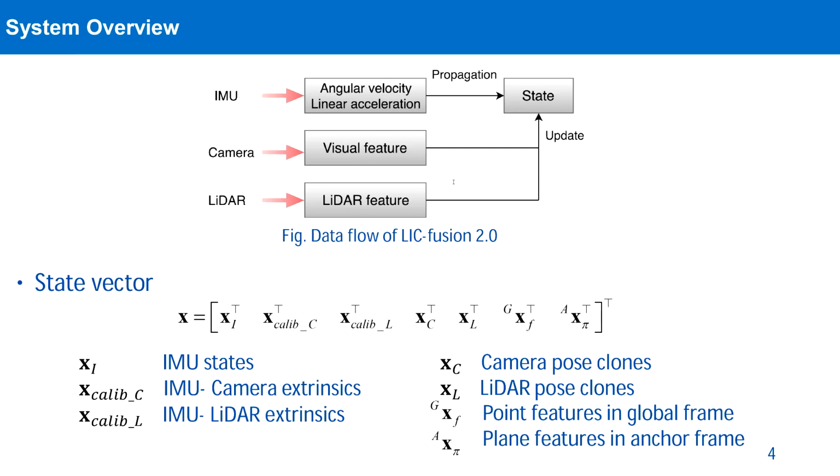The estimated states in this work include the IMU states, the extrinsics between camera and IMU, the extrinsics between LiDAR and IMU, the cloned camera poses, and the cloned LiDAR poses in a sliding window. The point features are denoted in the global frame G, and the plane features are denoted in an anchor frame A.